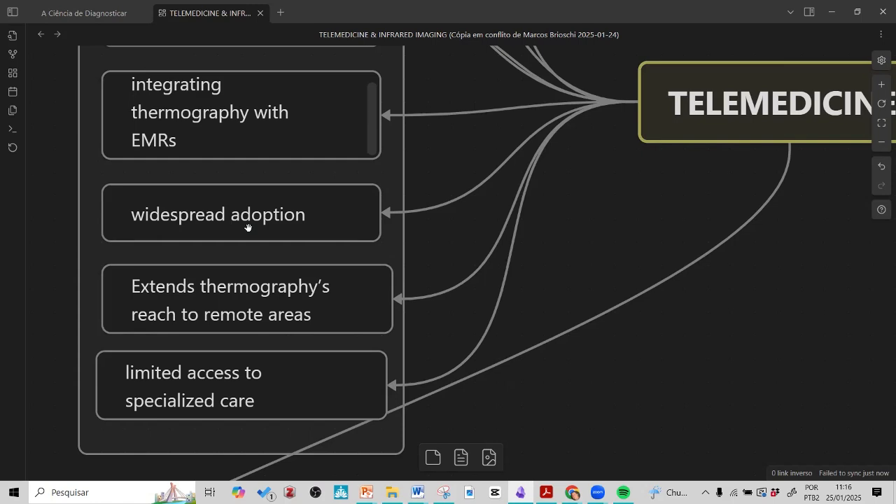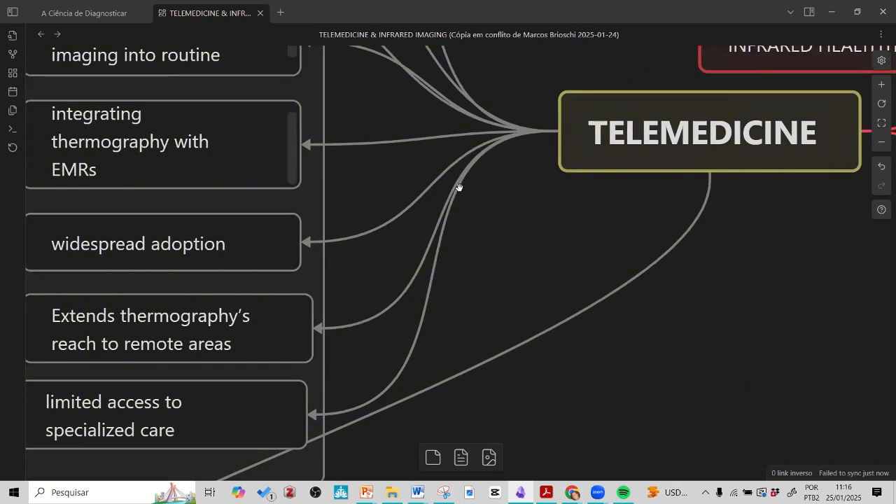we must not think that we can solve all the problems, or that we have all the answers for everything, and that we do all the things with infrared imaging. So if you have connections, if you have telemedicine, ways to talk, to exchange, to send images securely by internet, not by email, not by WhatsApp, but with secure systems, secure platforms, it is possible to exchange many ideas and improve your approach with the patients, okay?